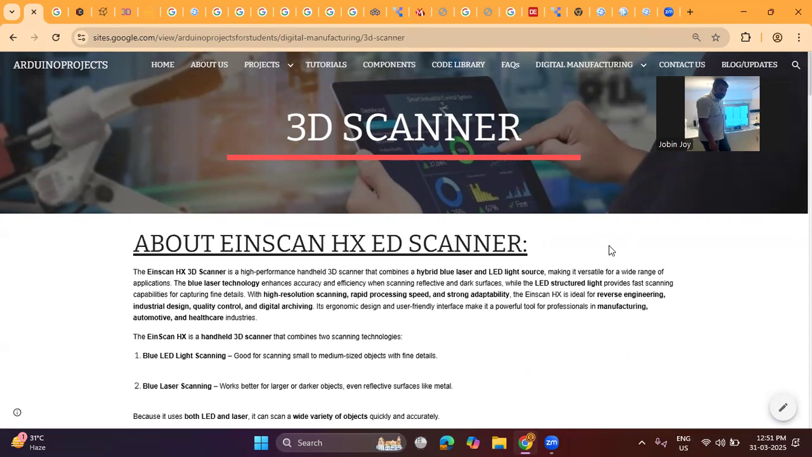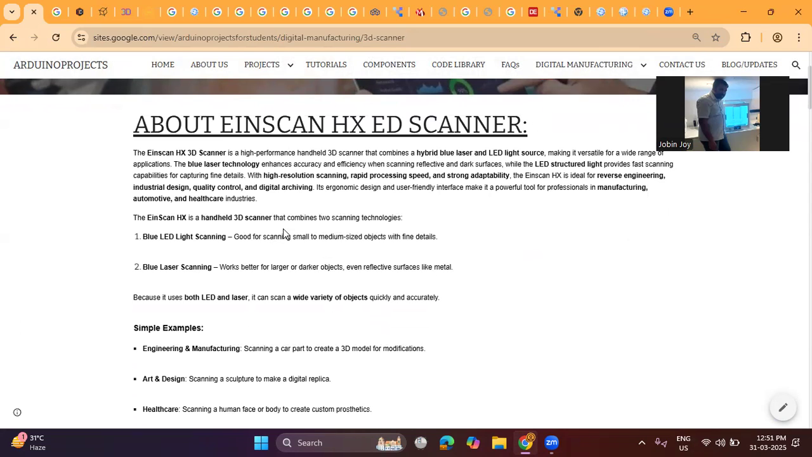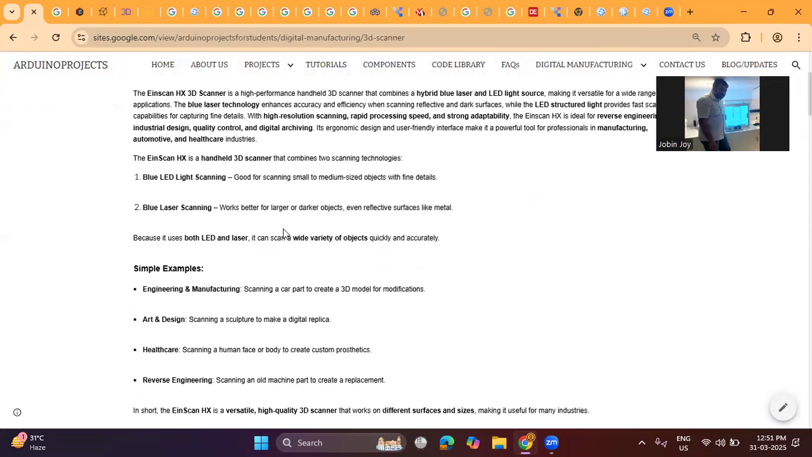Okay, so let's start. This video is basically dealing with the introduction to a 3D scanner called the Einscan Hx 3D scanner. What are the features of this scanner? How is this scanner scanning different types of objects?